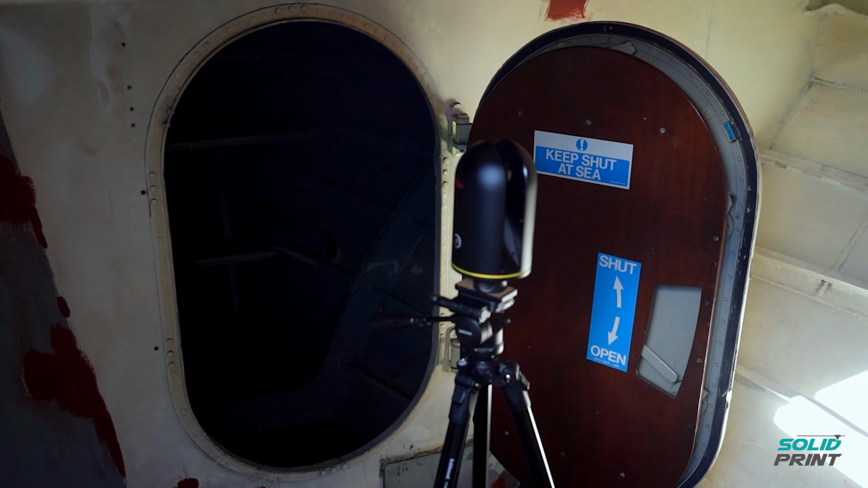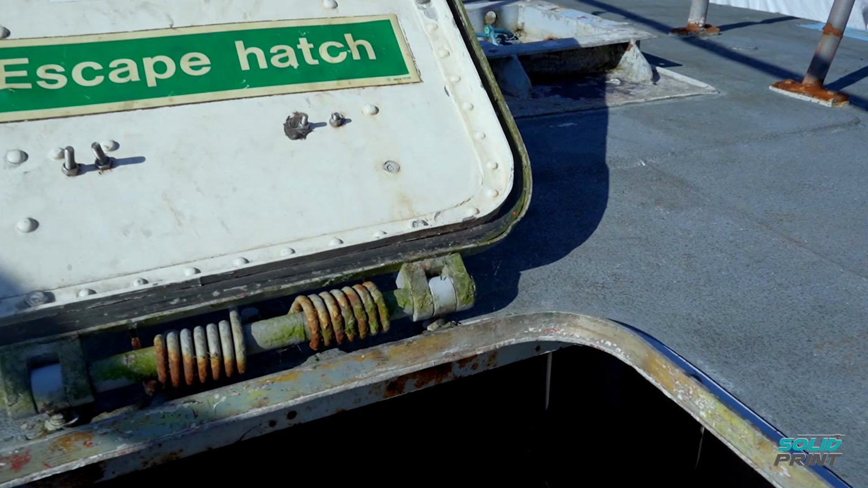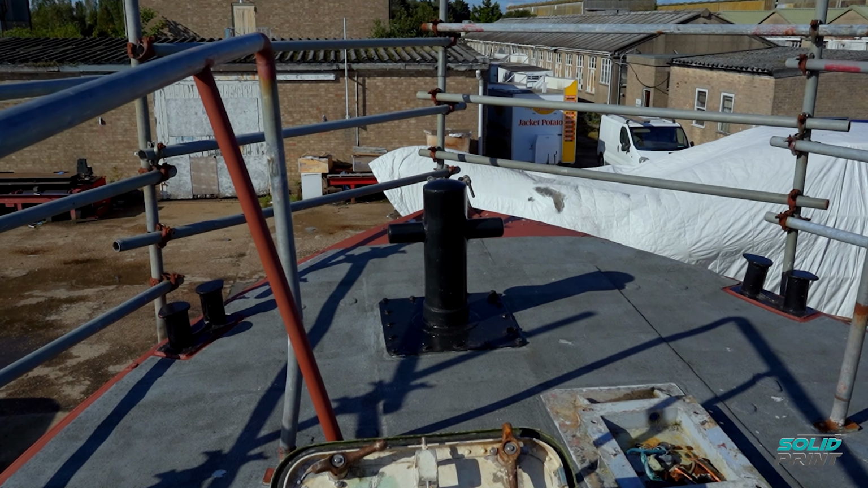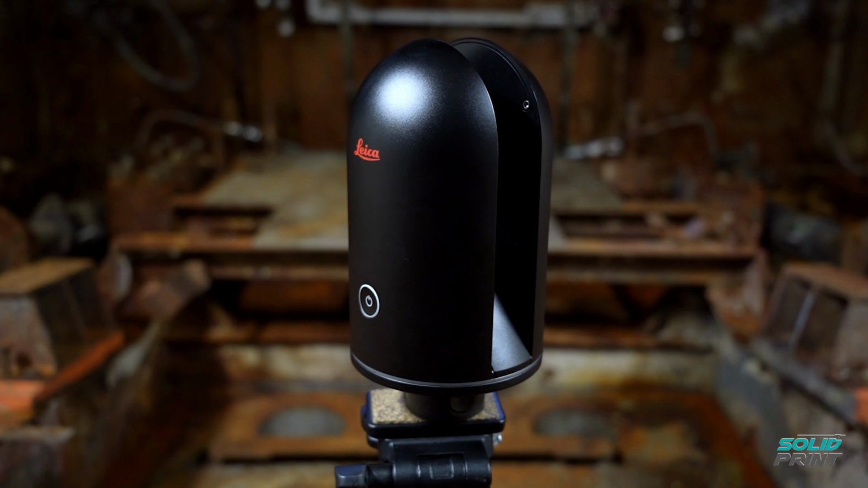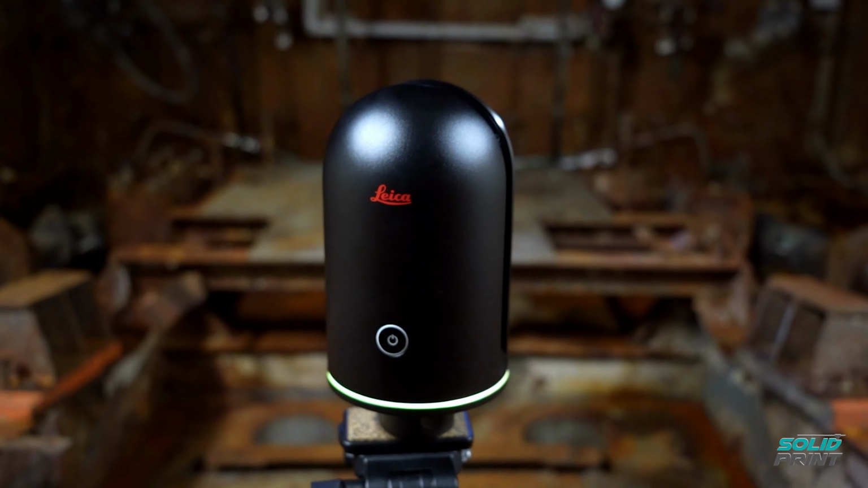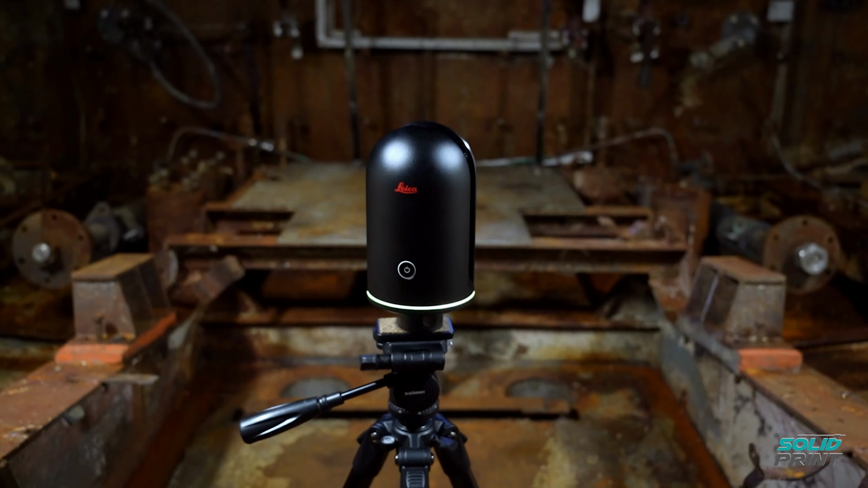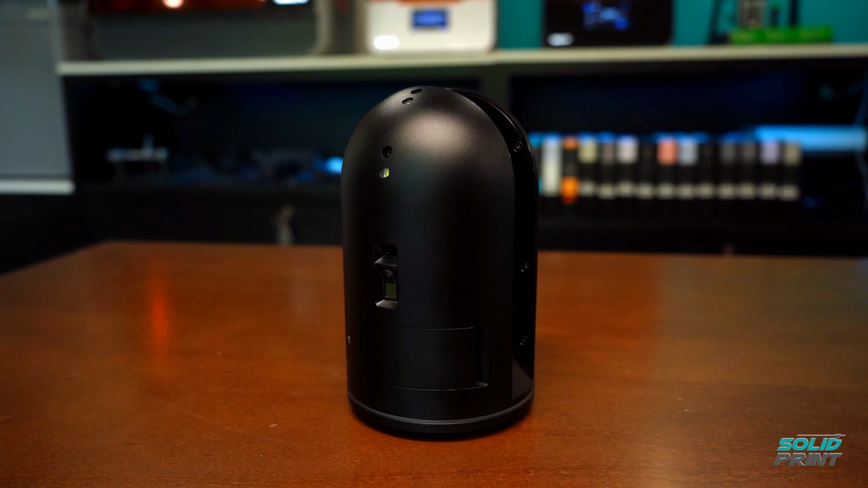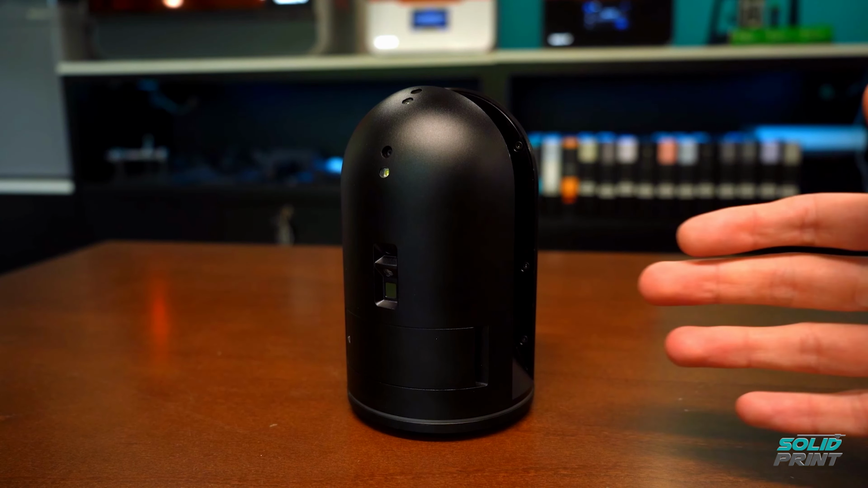I set the Leica BLK360 up in the middle of the room which we want to scan, and then it takes anywhere between 40 seconds and a couple of minutes to scan depending on the level of detail that you want. First of all, it rotates around and takes photos with its 3 cameras, creating a 360-degree panoramic image. Then it captures the 3D data, slowly spinning and capturing millions of points in 3D space. So let's take a quick detour and have a look at the device itself.